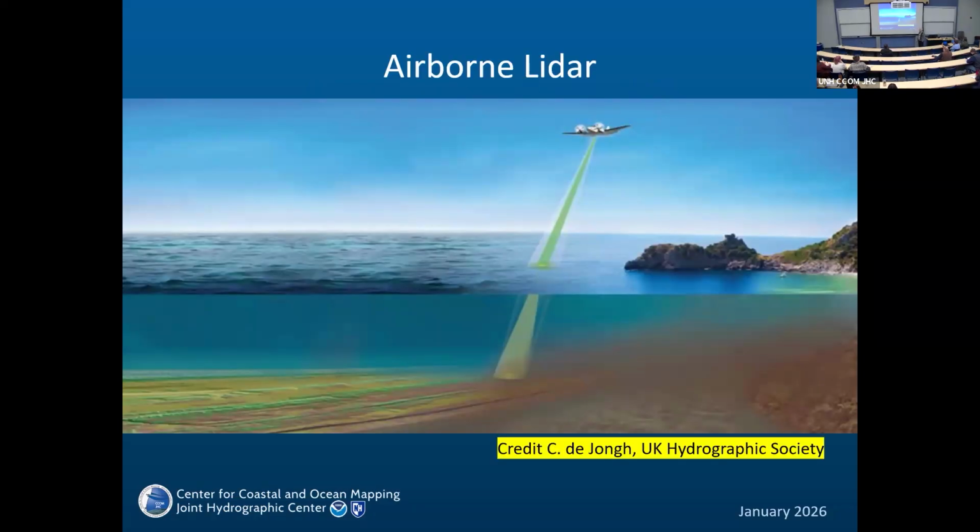I guess everyone knows what LiDAR is, and I won't spend time on that explanation, but this is the essential source of our information about the shallow and ultra shallow areas. So it is really important for NOAA and for the rest of the world.